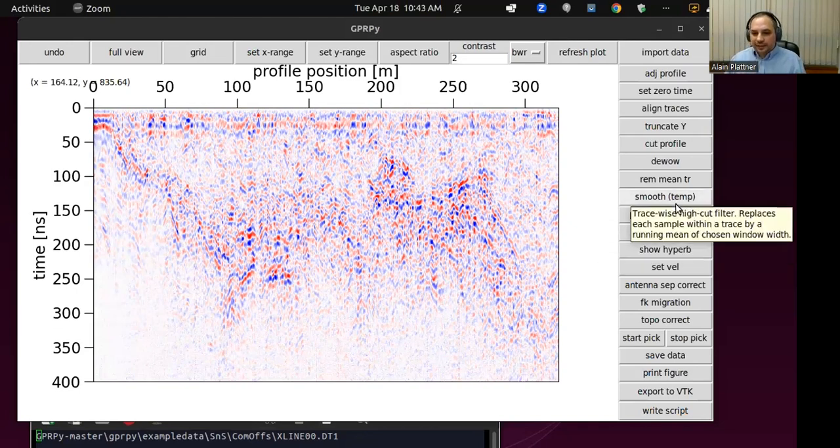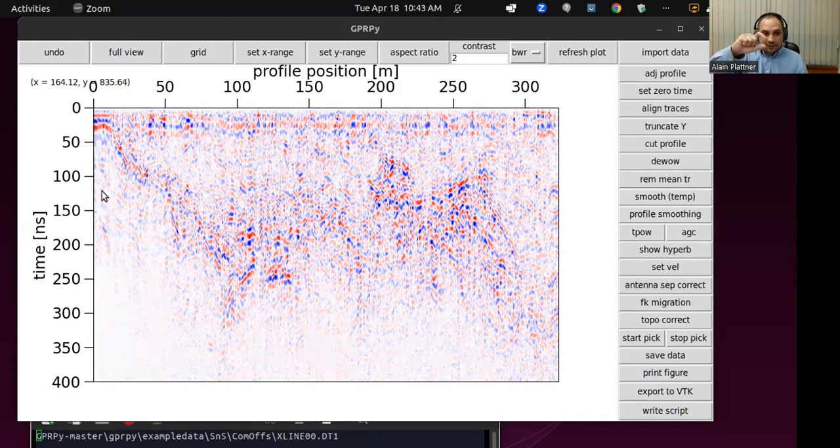So smoothing temp means along each individual trace, we are replacing a running window, replacing each number of samples with the average over these samples. Because you do that in a running mean fashion, it's going to smooth out little wiggles.